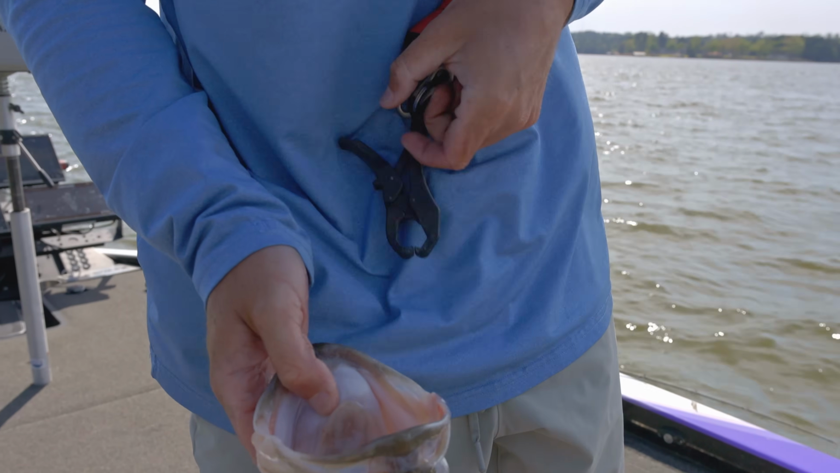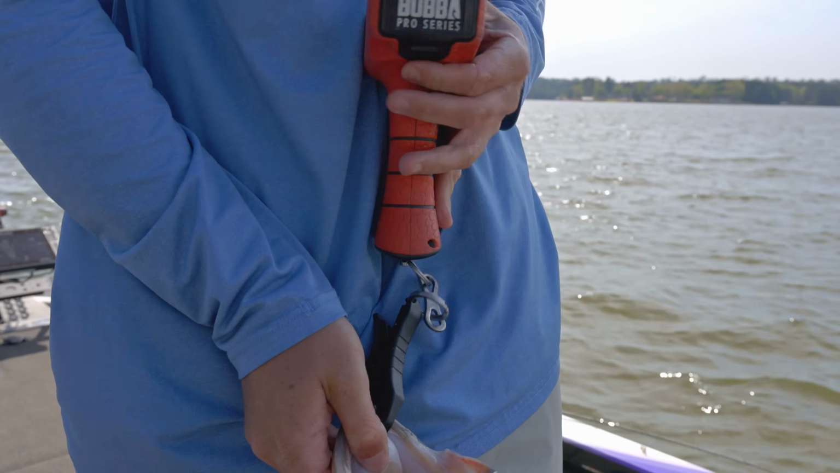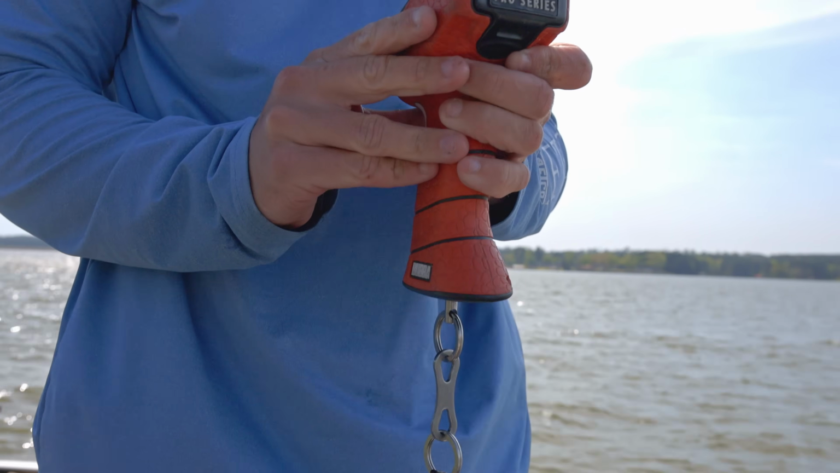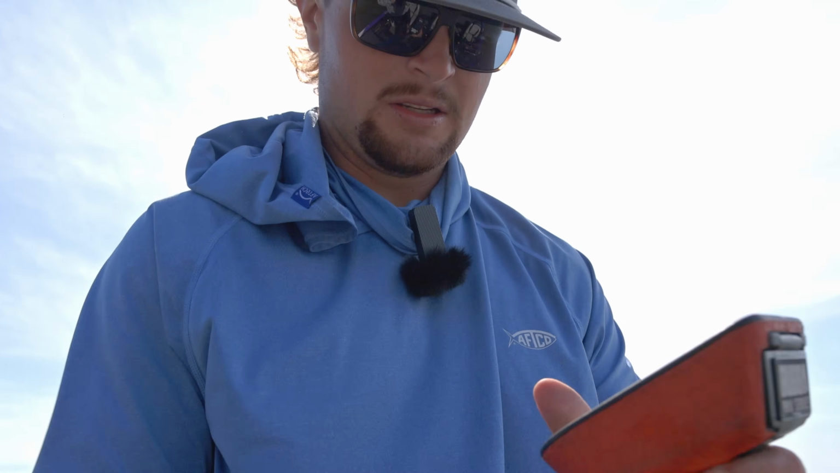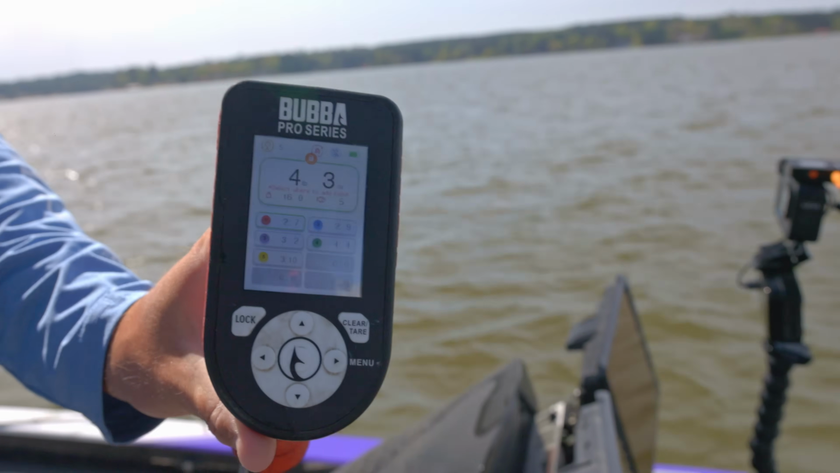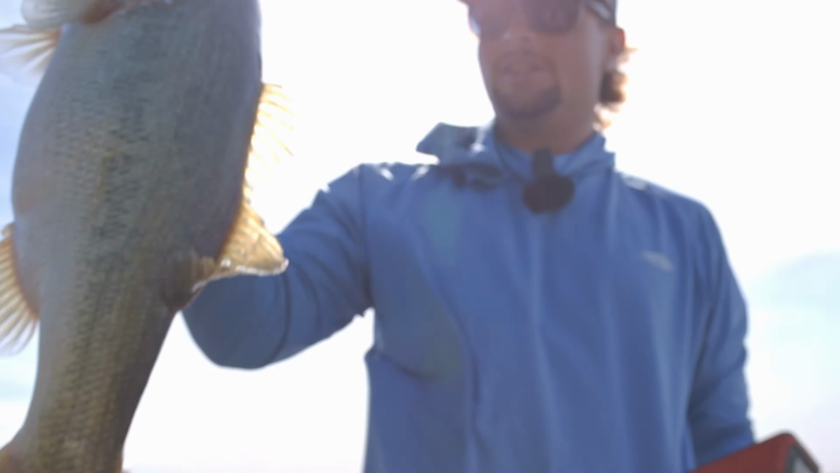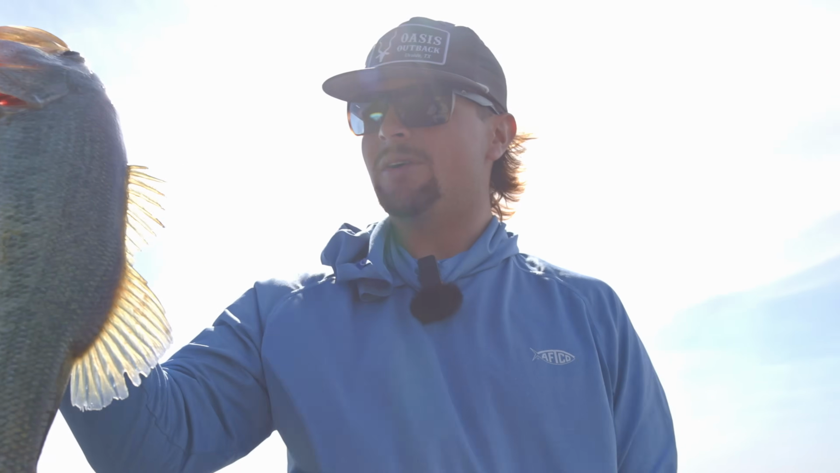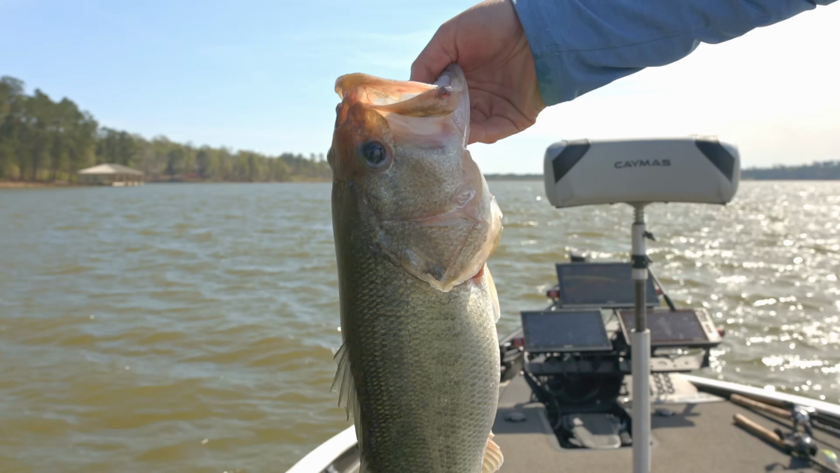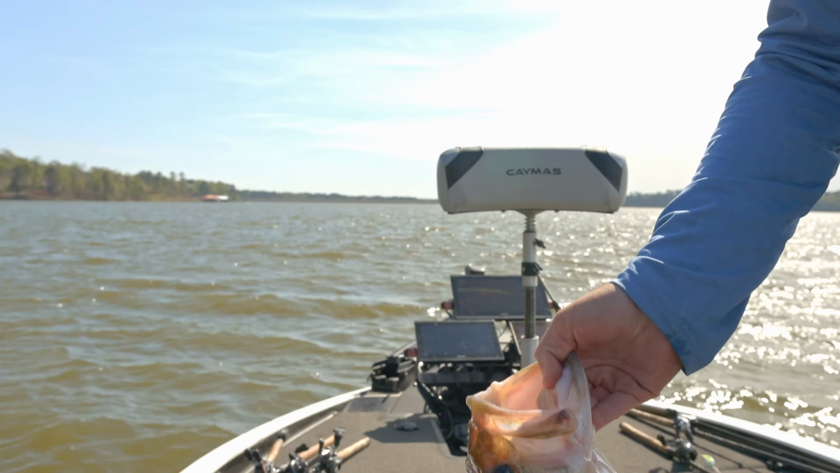Let's see what this one goes. Oh, 4-3. Good fish right there. We got 7.5, 4.25, and a 3-something. Take it. Nice, not really big, probably a small female. We'll let her go.